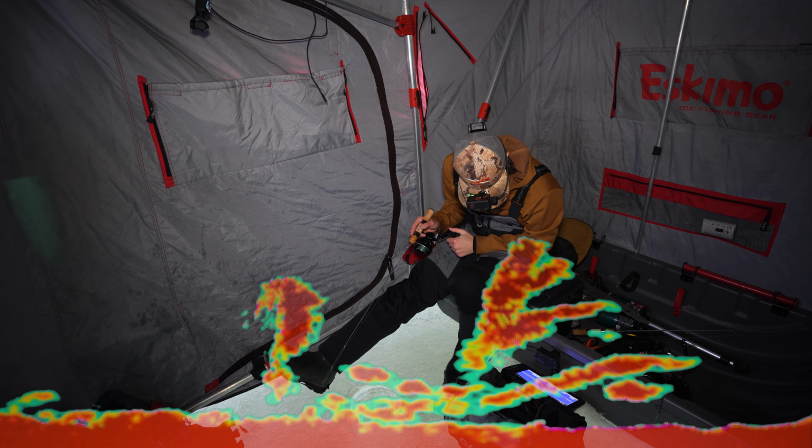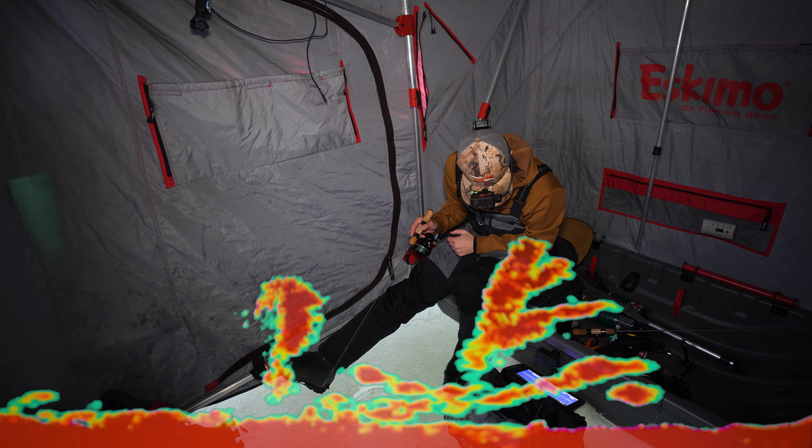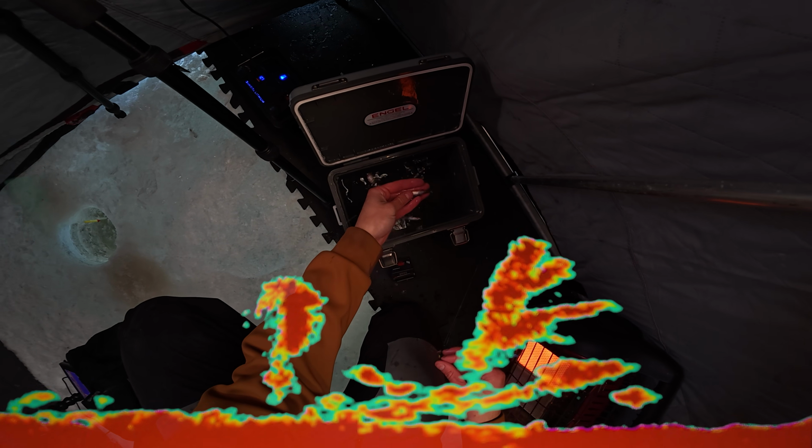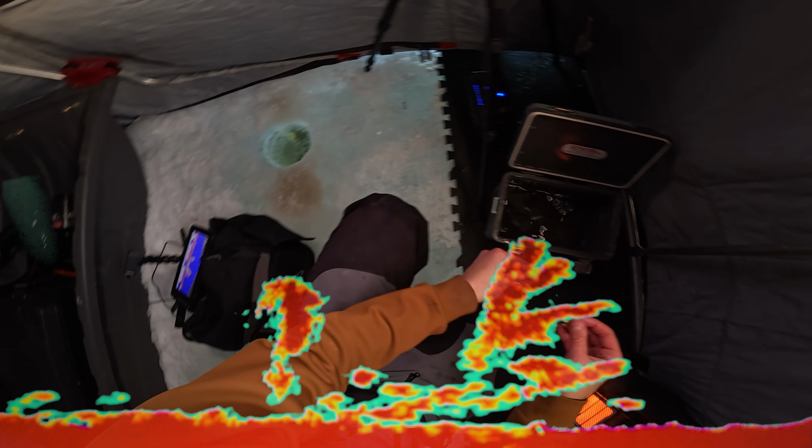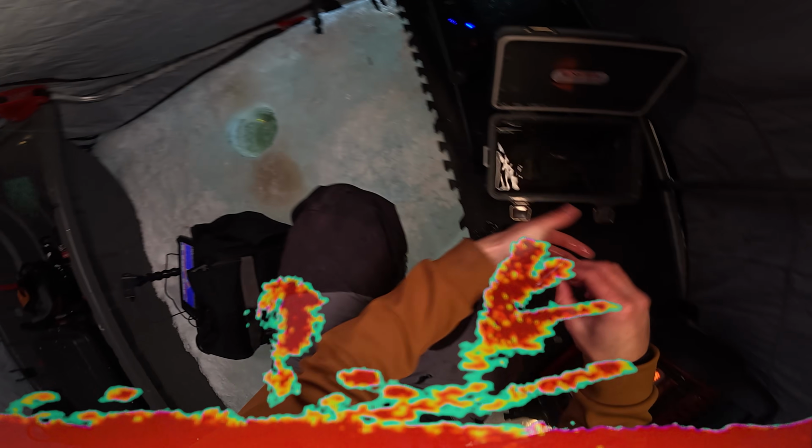Let's see if we can't get another crappie here quick. Something grab the dead stick there? Oh yeah.